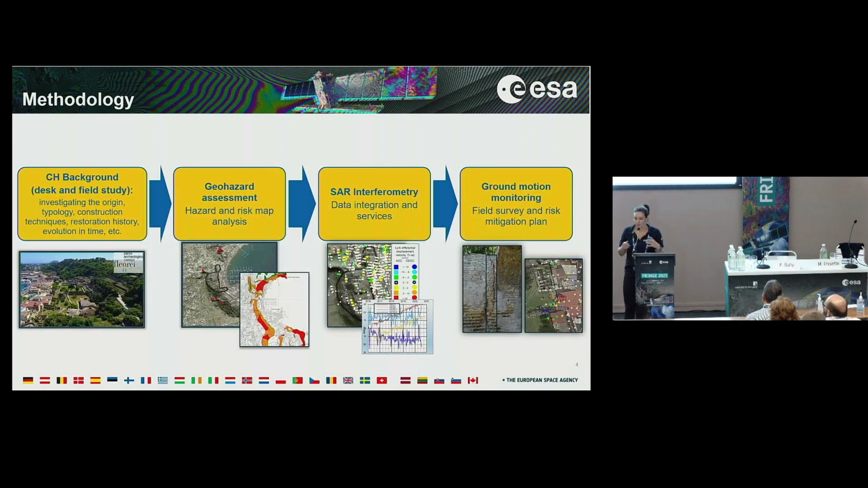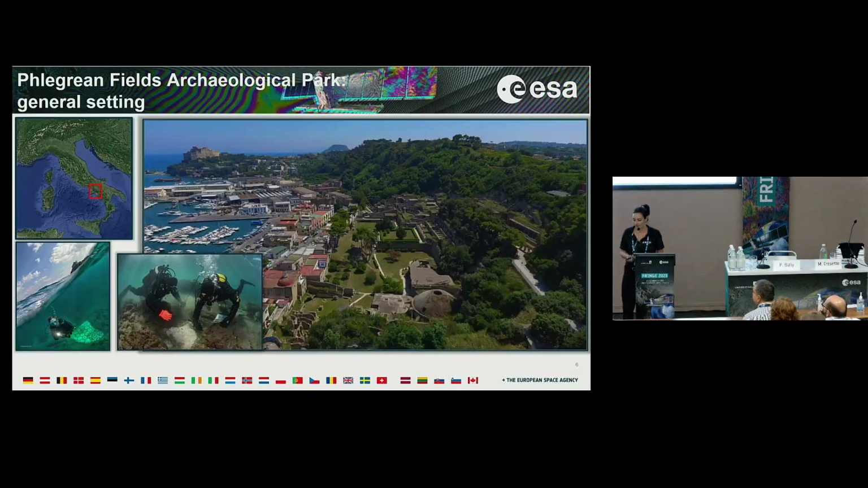Then we go to the core with SAR interferometry, which can be both already processed data or new data processed by ourselves. All these parts can help with the ground motion monitoring, which is provided with field surveys and, when possible, with a risk mitigation plan.